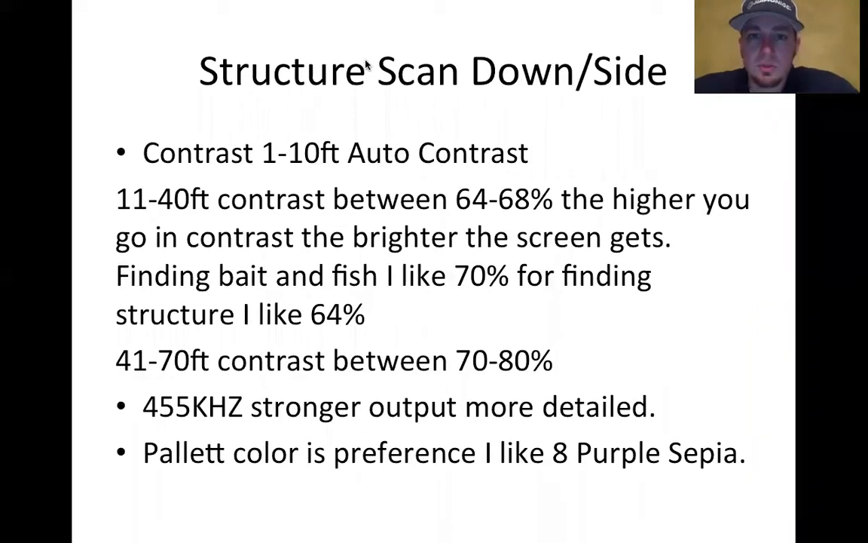That way you're just going to lose the place you're at. You don't want things too bright, when it's just glowing, because you won't be able to see the definition in rocks or transition areas between a hard and a soft bottom. So you can start at 64% and just go from 64 to 68% or 80 and see how you like that.